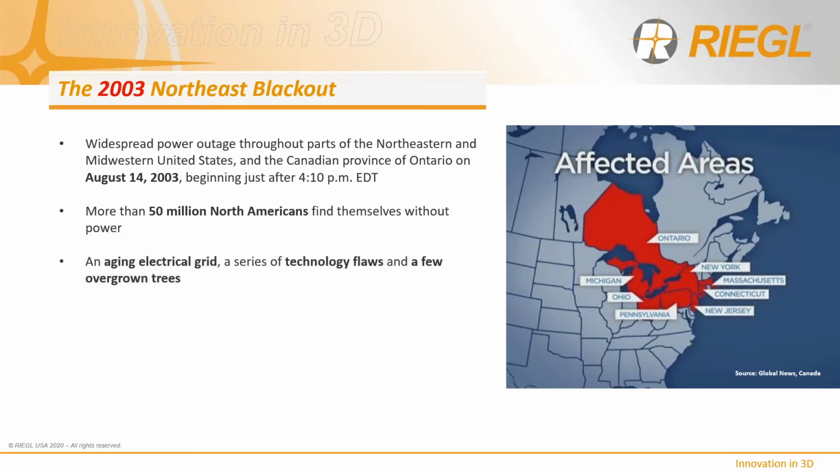An aging electrical grid, a series of technology flaws, and a few overgrown trees lead to a cascading series of outages stretching from New York City to Ohio and up into Ontario. A blackout which is later determined to have been preventable and for which immediate actions must be undertaken by both the United States and Canada to prevent a similar event. The economic impact: $4 to $10 billion.